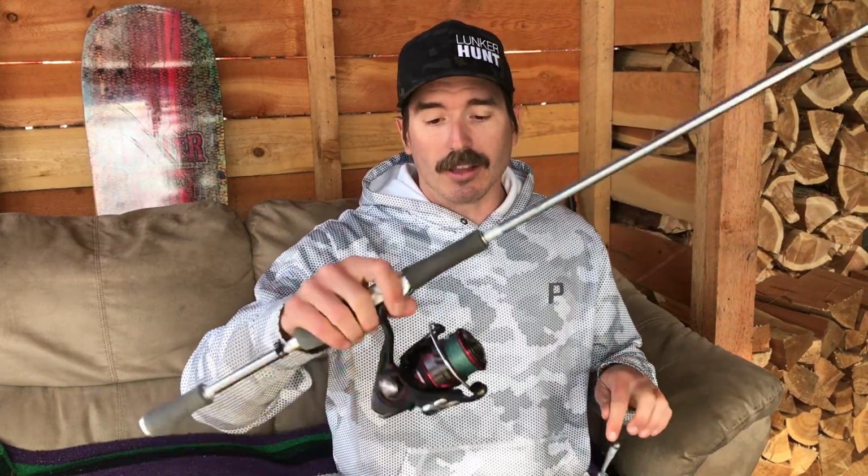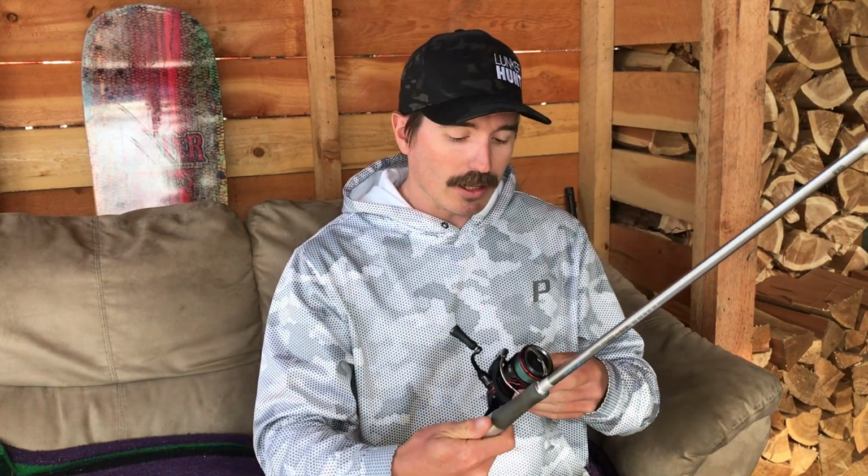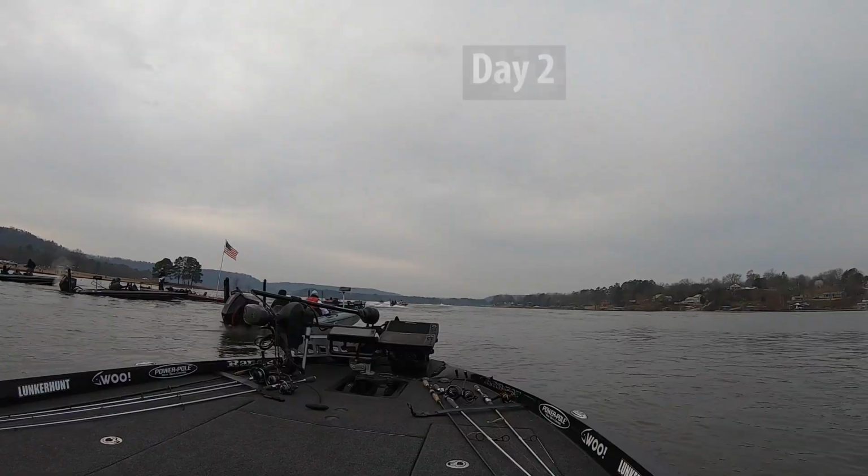Also really important, these Daiwa Ballistic reels, super smooth drag, very important. I like the 2500 series reel.